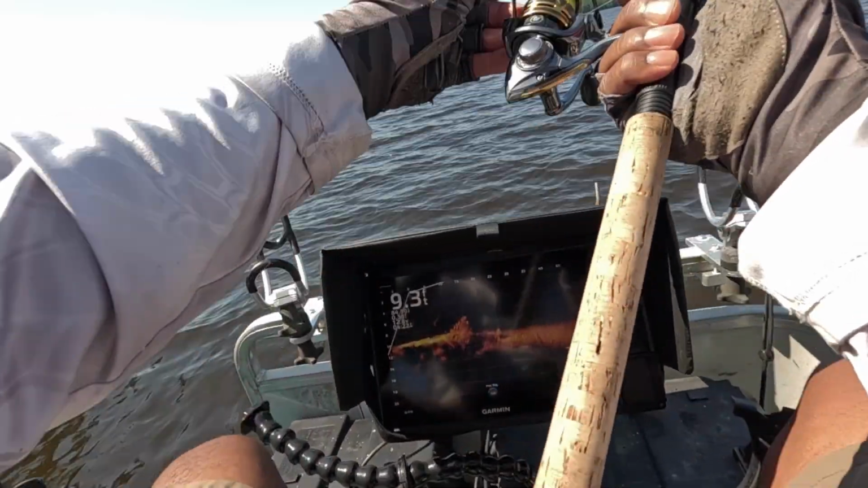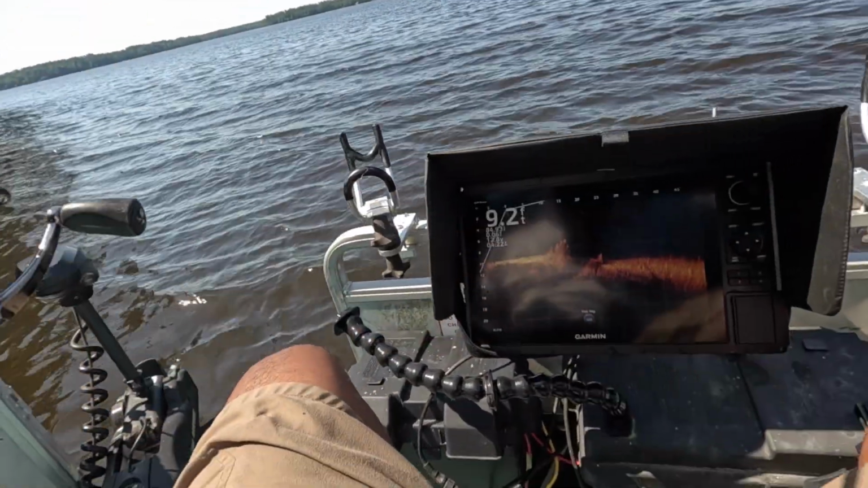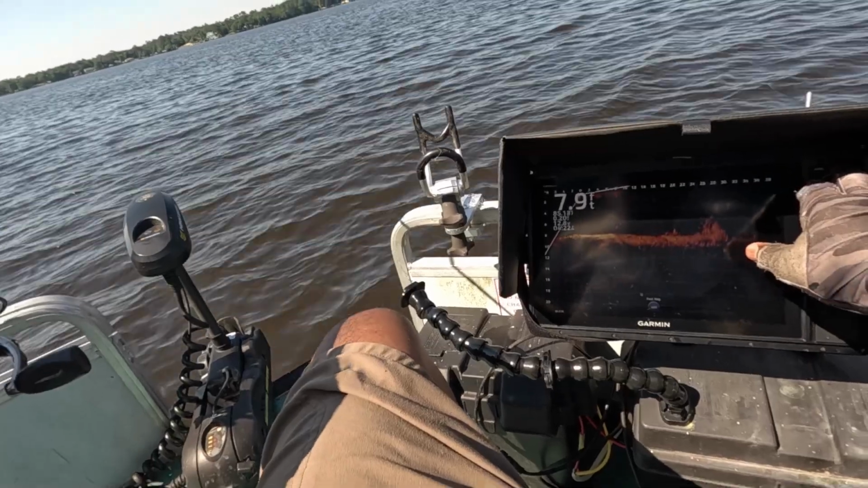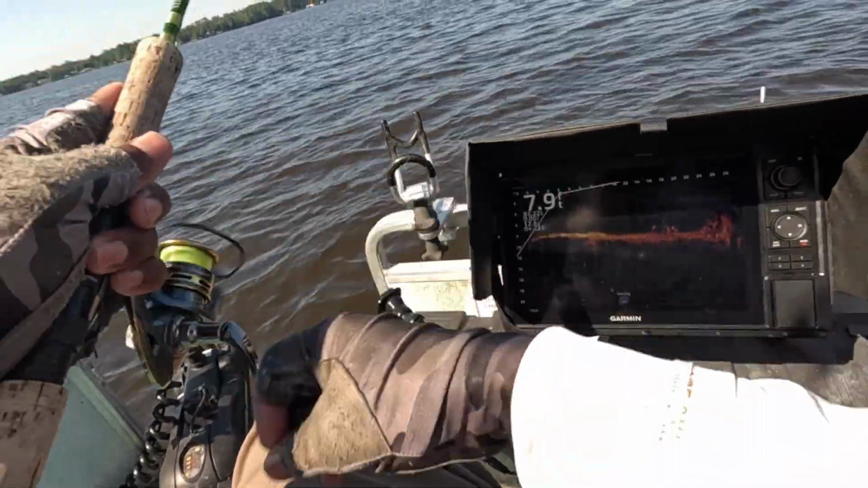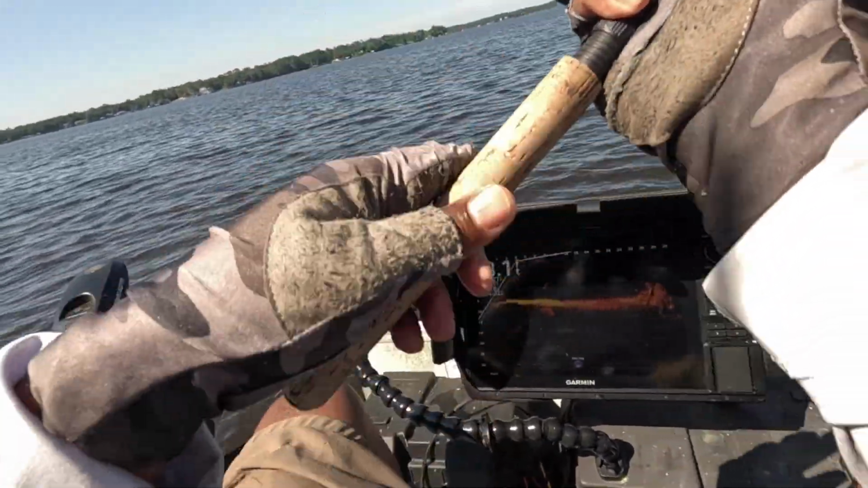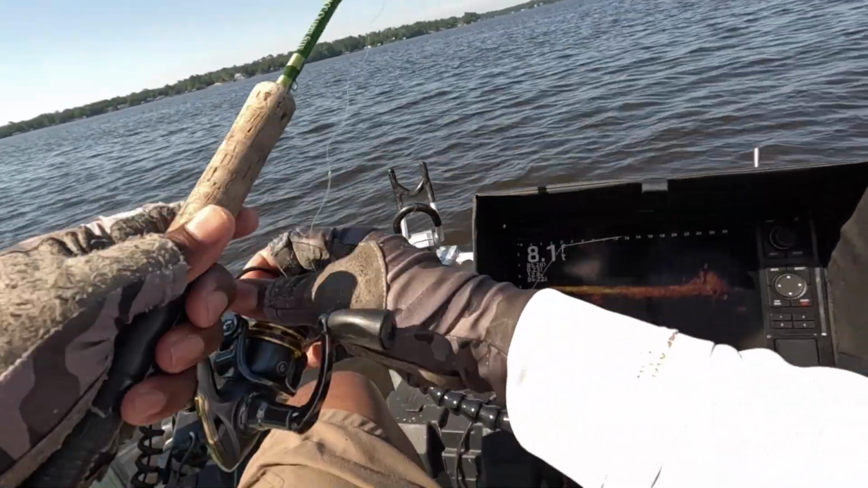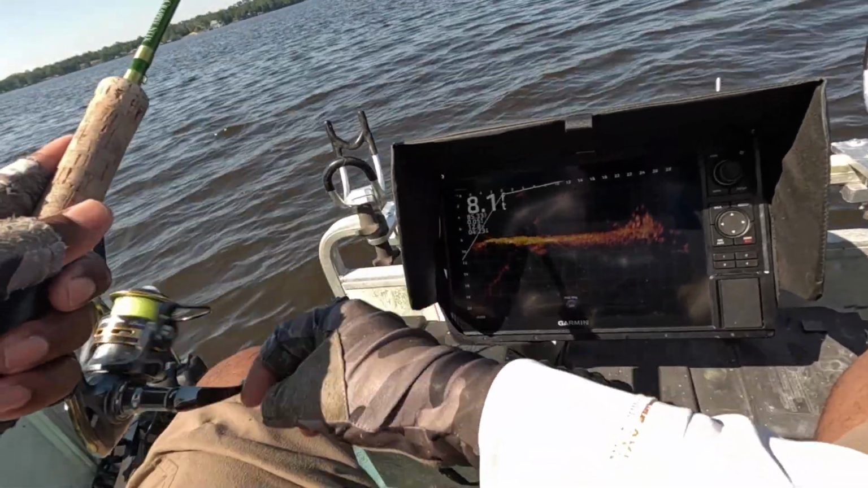Only way to find out, put a jig out there, sort them out on the top side. Oh yeah, there's one or two there. Got some scales on them. Incoming, baby.